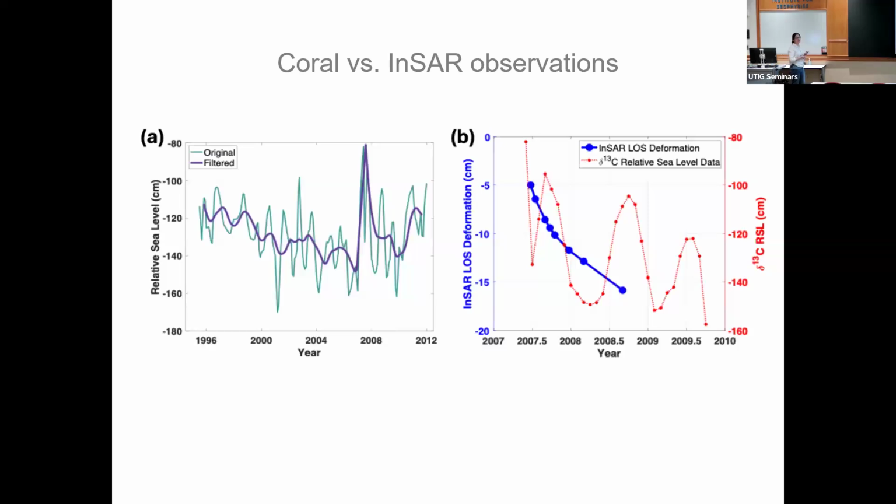And also, one of the fortunate things is our coral record also covers the postseismic period where we have the ALOS data. And you can clearly see this coral data shows that the postseismic deformation has the opposite sign. So during the earthquake, there's an uplift, then it's kind of a decay, right? And that's exactly what we see in the InSAR data.